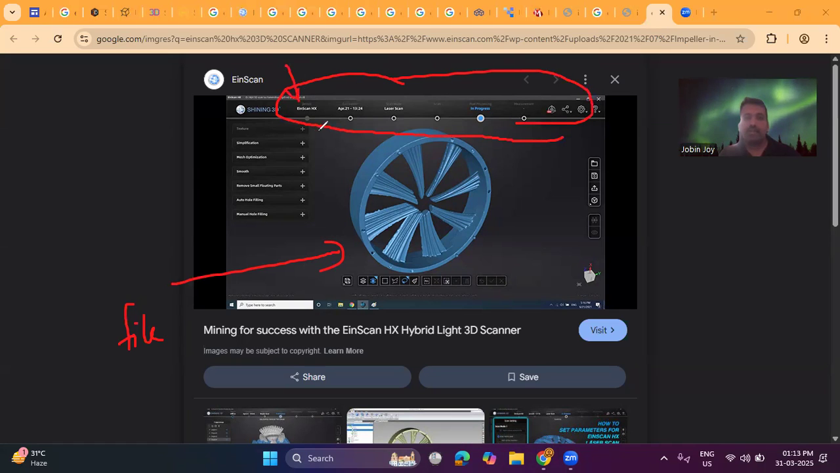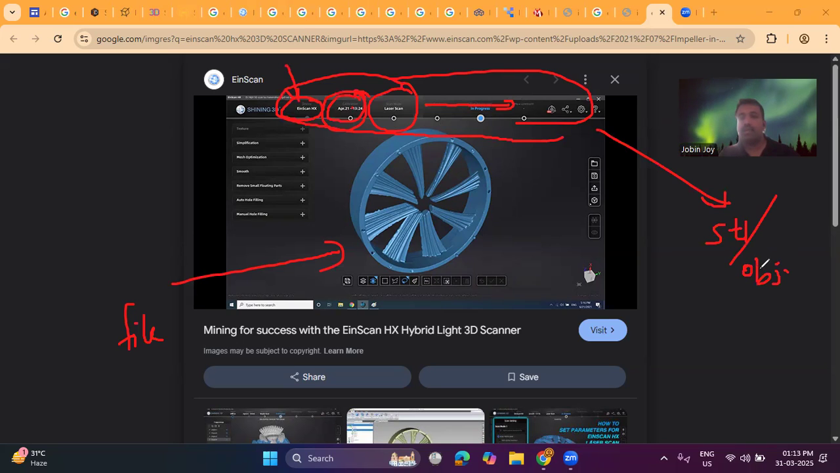which device I'm using. Here you can see Einscan Hx is being used, and the second is calibration. Before starting the scanning process, we should calibrate it, and when you calibrate it, the date should be displayed here. After that, you can select the mode, whether it is laser scan mode or rapid scan mode. Then we can start the scanning process and finally convert this into an STL file or OBJ file or any other file.